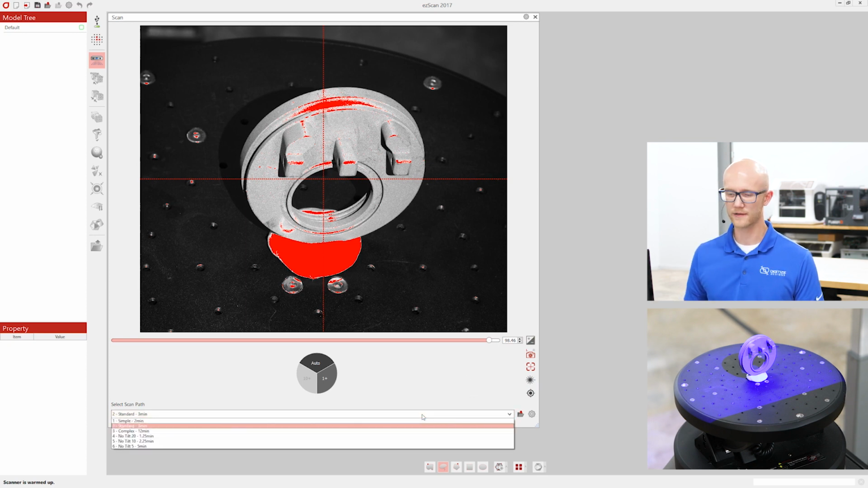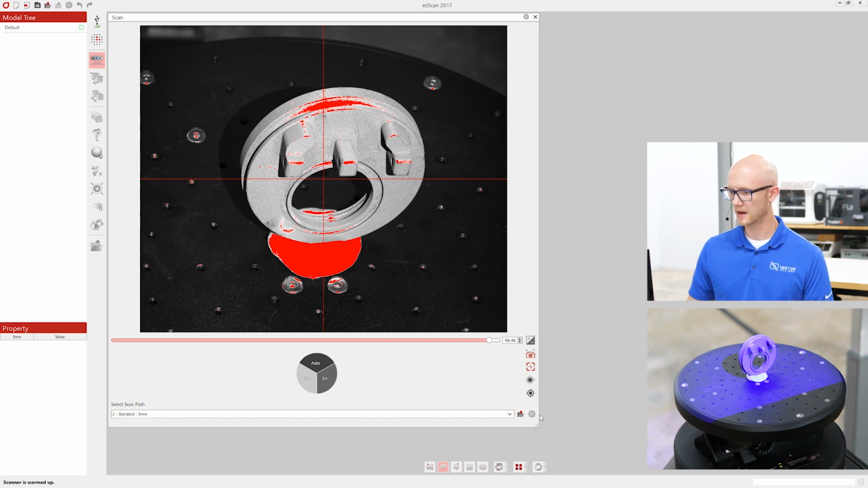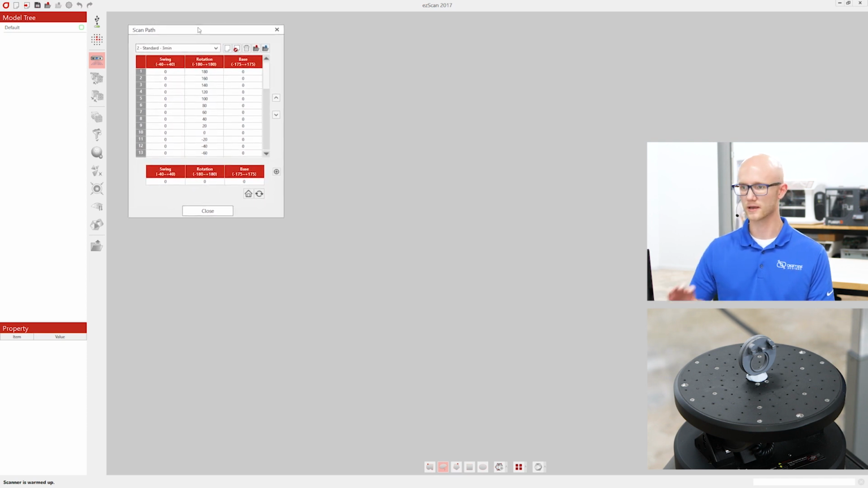At the bottom here, I have various scan paths that I am able to select. I'm going to use the standard scan path for this one. These are custom scan paths that I've created. If I click this little gear here, it opens up the scan path editor, and you can go in and create your different scan paths. And a scan path is the motions that the turntable goes through while you are scanning your object. So this right here gives it all the individual positions for each of these paths or custom paths that I created. It does come with some default ones, but you can customize these.